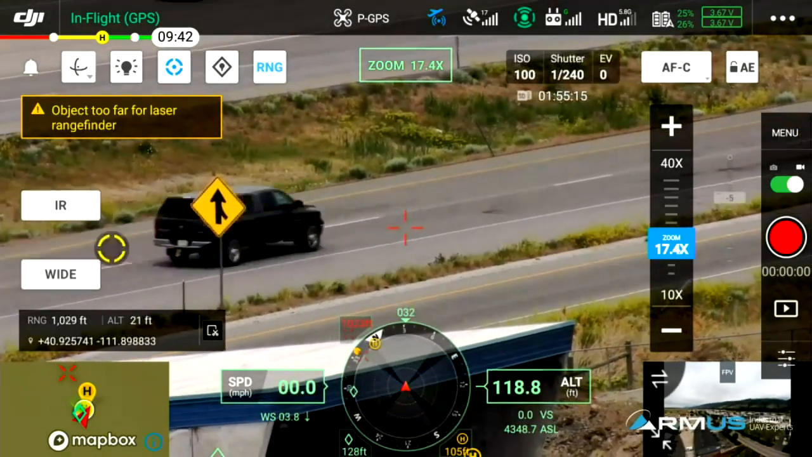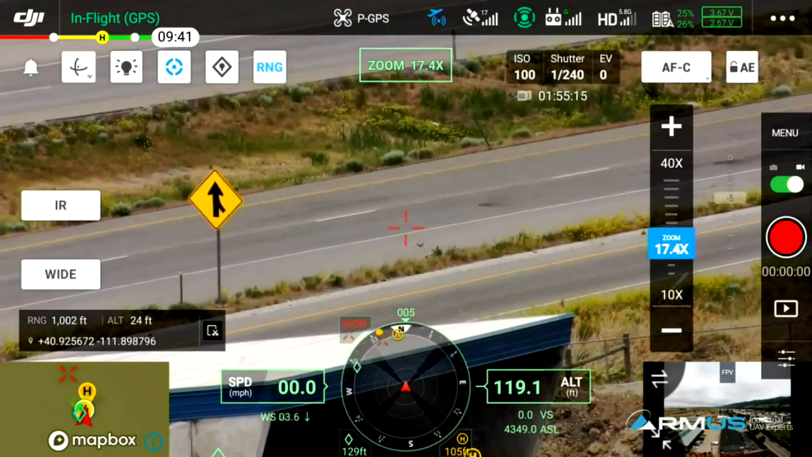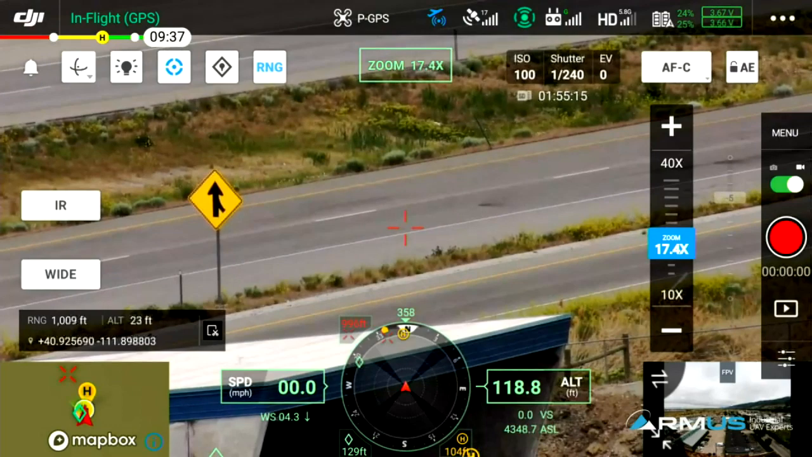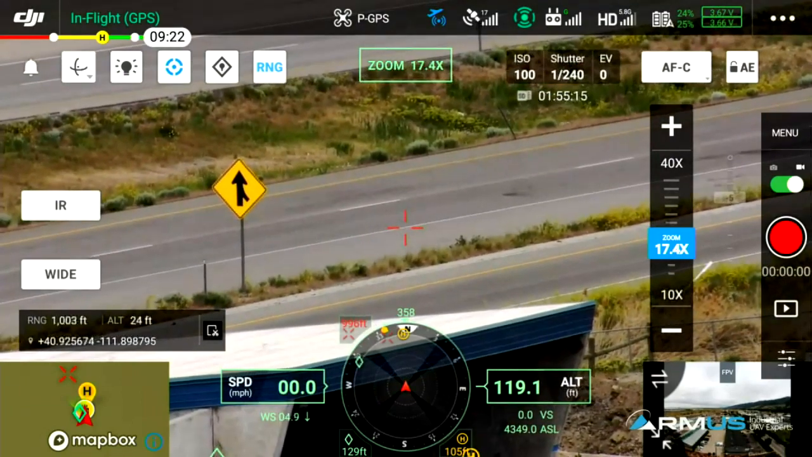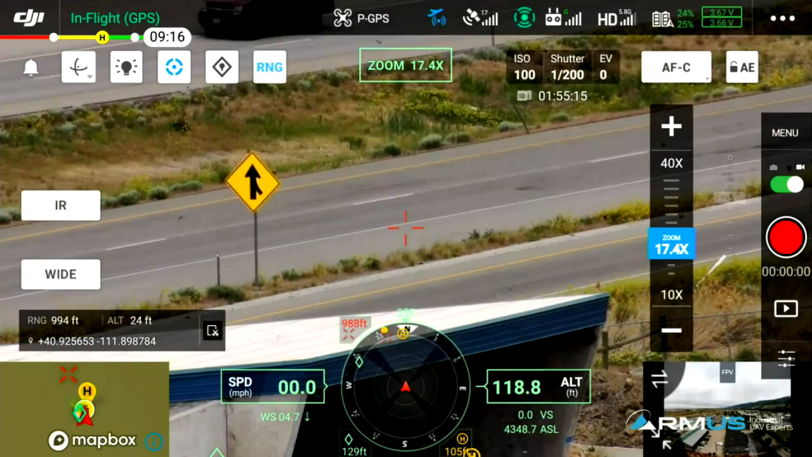Okay. Well, we talked about the primary flight display. We talked about the obstacle avoidance a little bit, so we have that on the settings here. Nothing is showing up on our radar right now as far as obstacle avoidance because there's nothing near us. But let's go ahead and bring this down because we're going to get ready to land in a minute. Even on the map, it shows the object here.